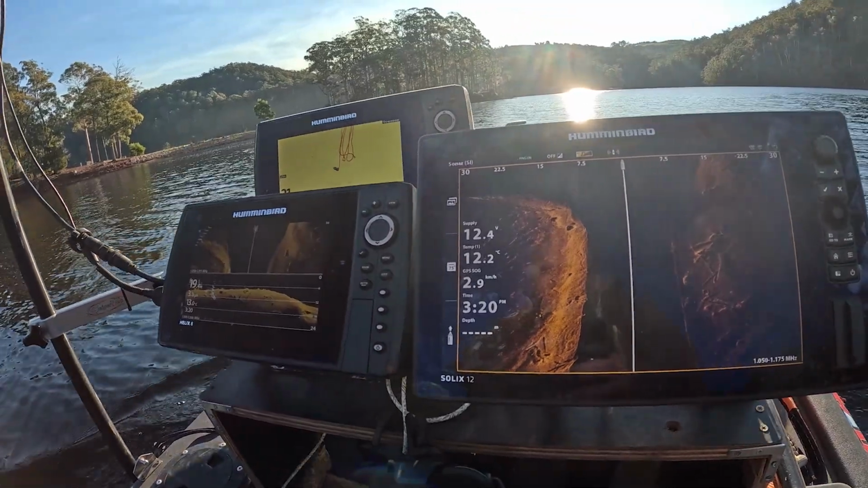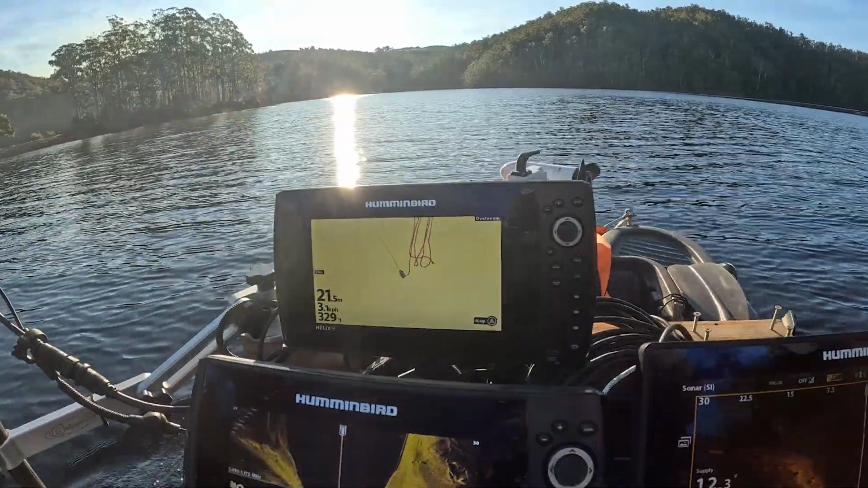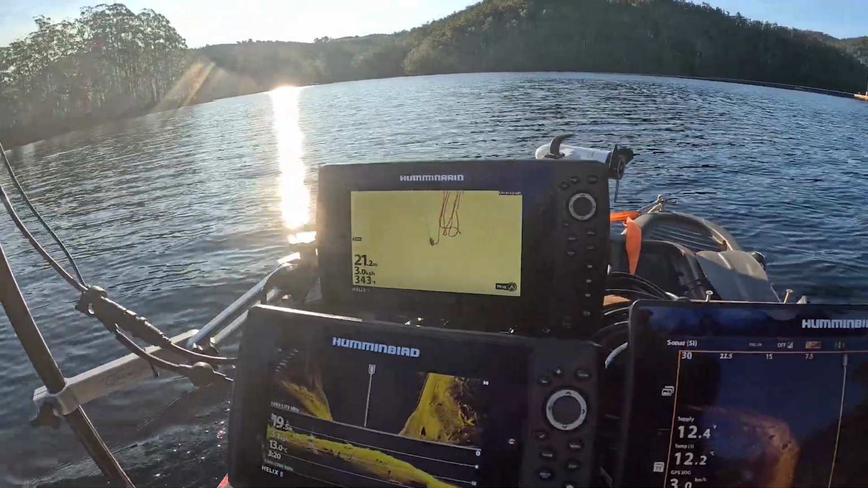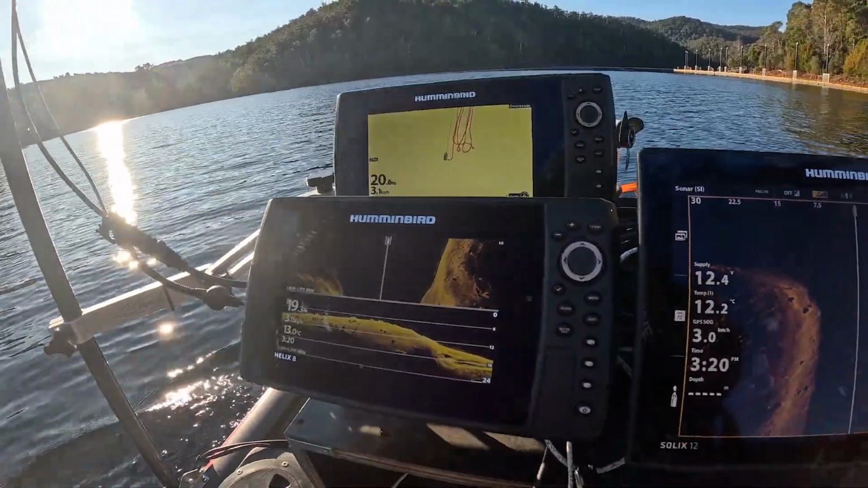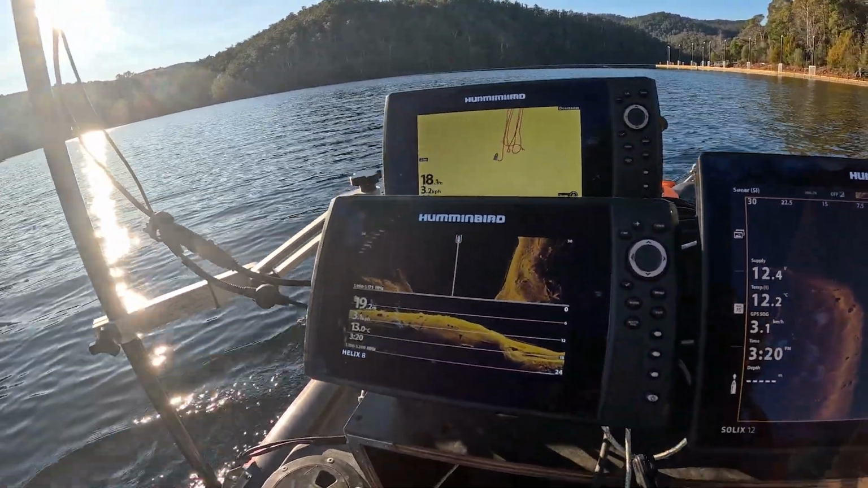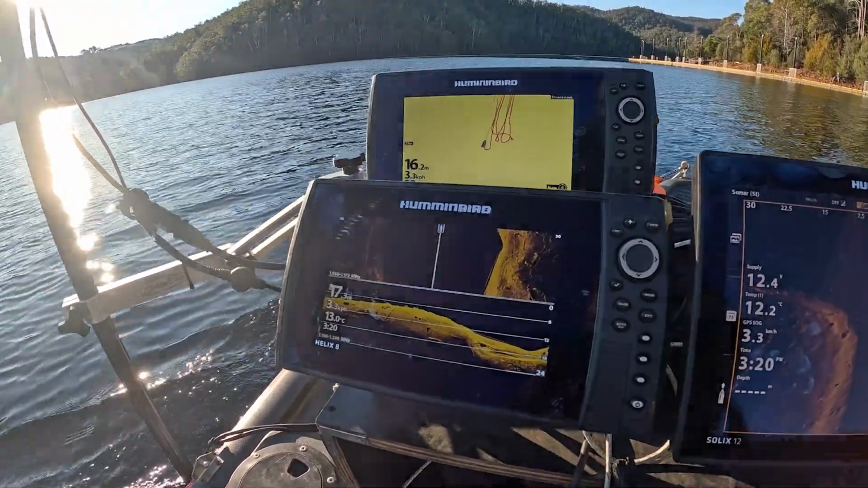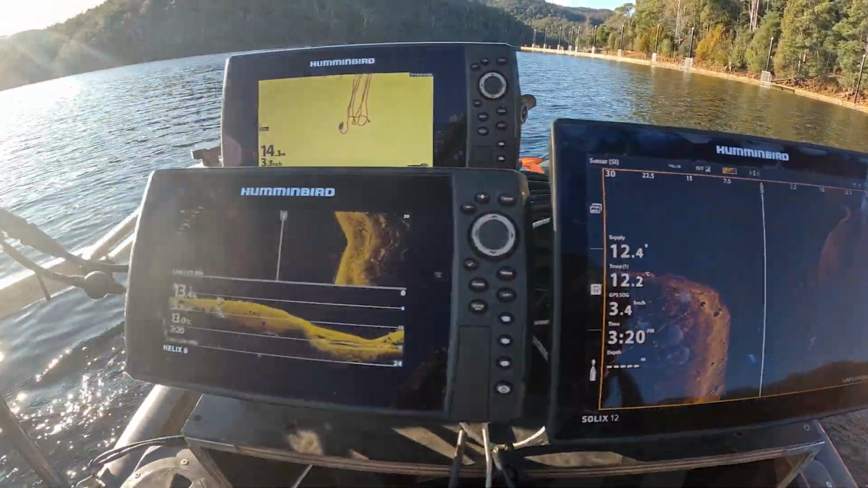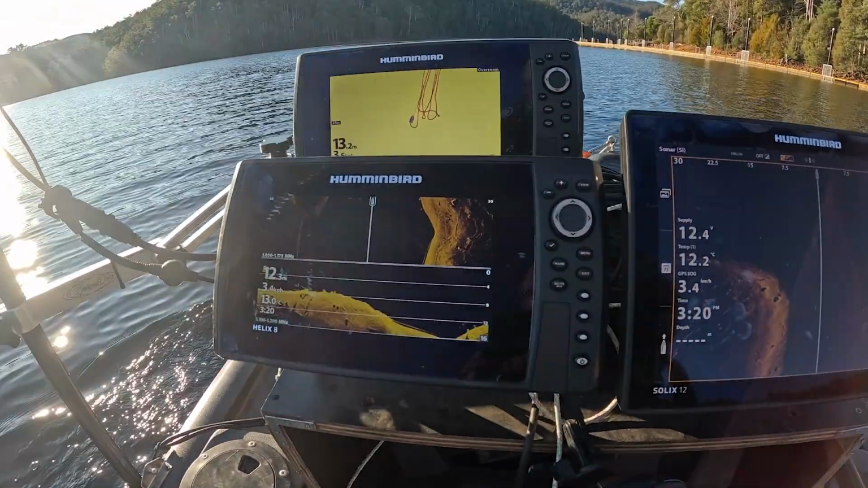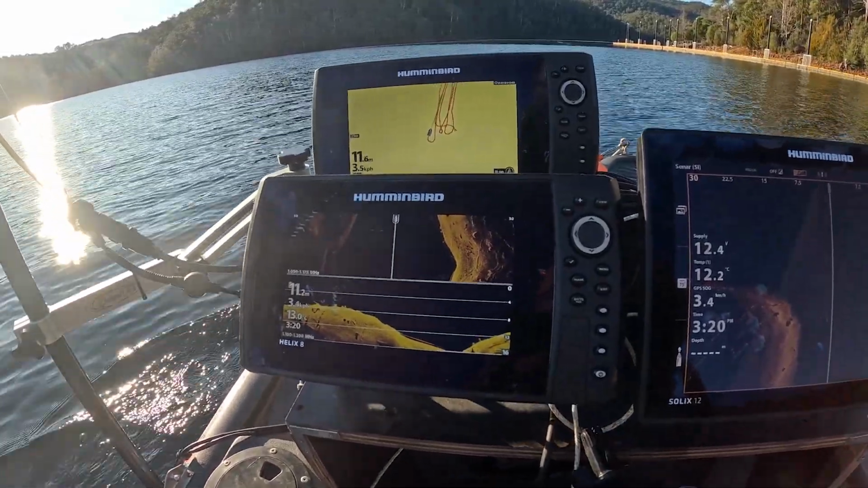Set our line up. So we have to do really tight lines on the mapping because it is so deep. I don't want to miss a single thing. So already the SALLESE is struggling a bit, but I've got the 8 tuned in so well. I'm really happy with it.